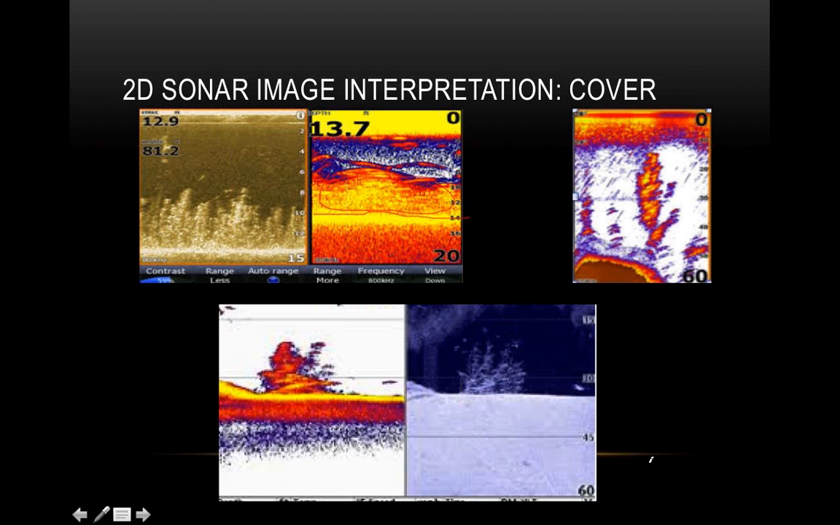You know, for instance, eelgrass. Eelgrass shows up as really strong signals, really thick. Almost looks like a rock pile sometimes. It'll be in little splotches. It'll look like big rock piles here and there. A lot of the times that's how it grows. You know, hydrilla or milfoil generally will look like this. This type of grass is probably a milfoil right here.